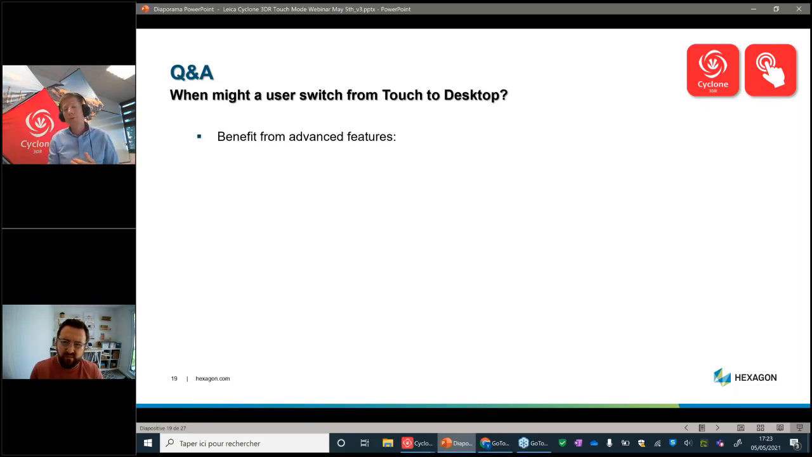But during the workflow, you may want to use advanced features that are not provided in touch mode. The idea for us in touch mode is to have a very simple UI that will cover, I would say, 95% of the applications with the basic options. But it may happen that you need very advanced features, and this is why it's possible to switch from your workflow to the desktop mode and go back and finish your task.